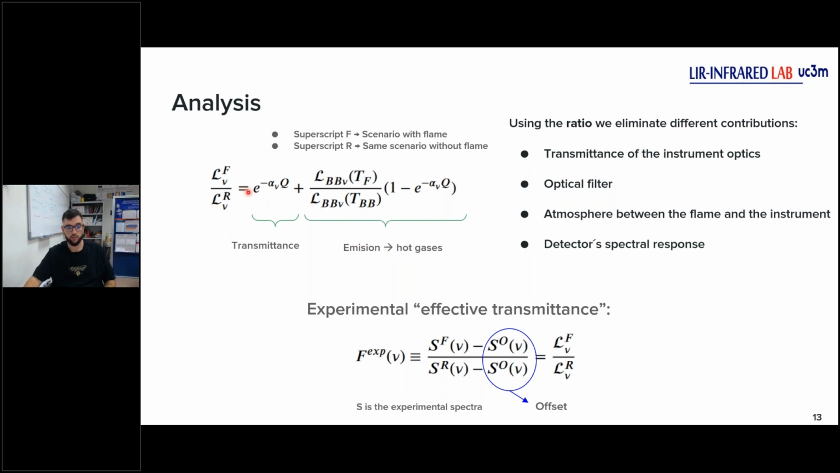Usually, when we work in absorption, we get the transmittance because we get only cold gases, okay? But in our case, we cannot neglect this term. Why? Because we have hot gases, methane of the flame, methane that gets higher temperature than 500 degrees. So we cannot neglect this term.